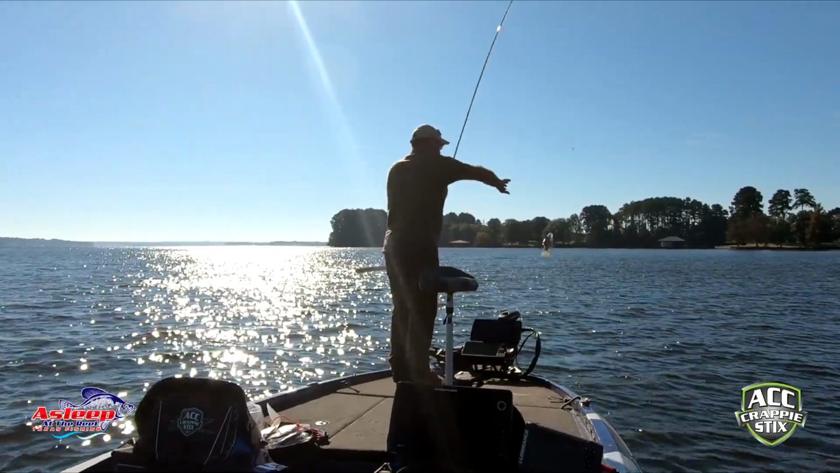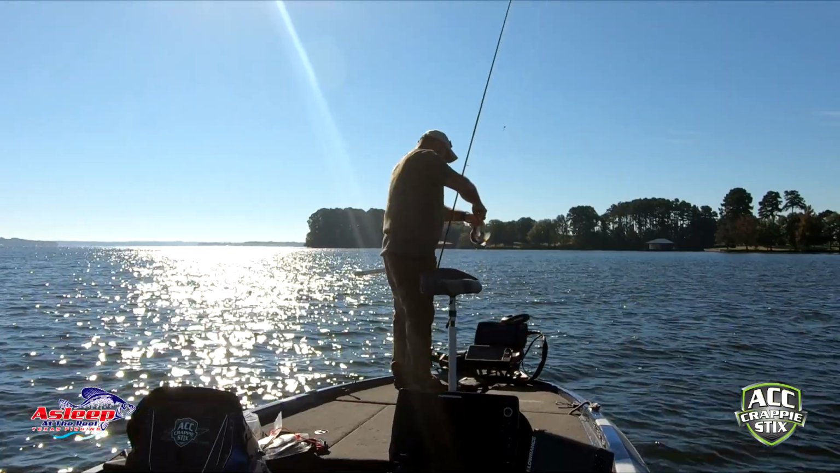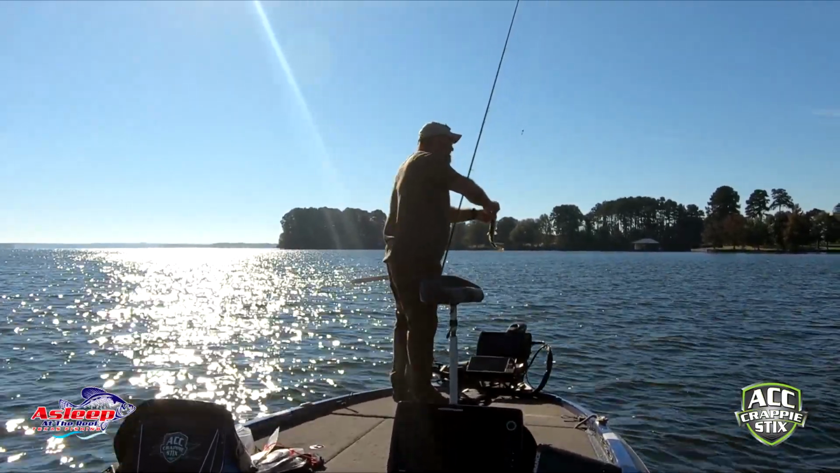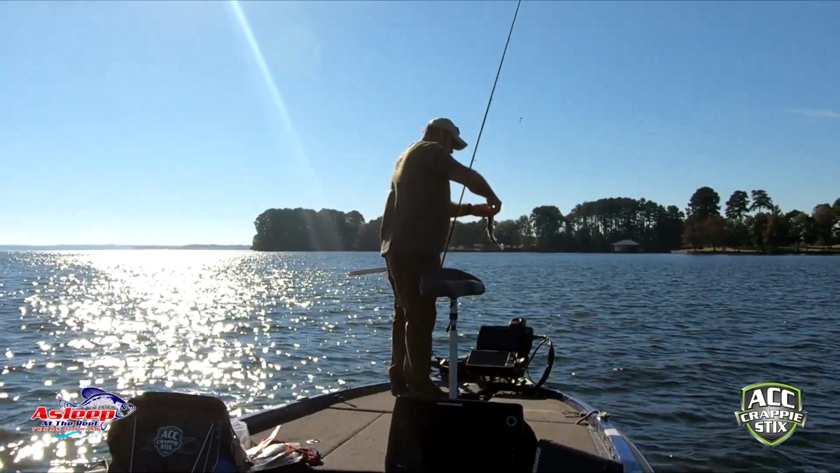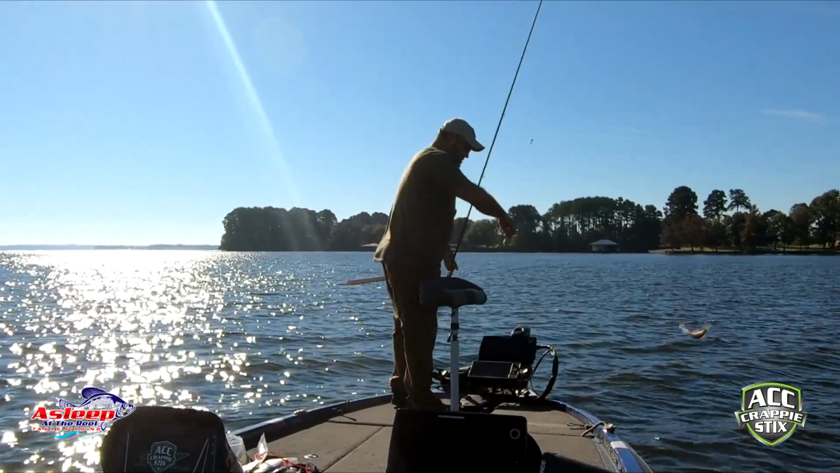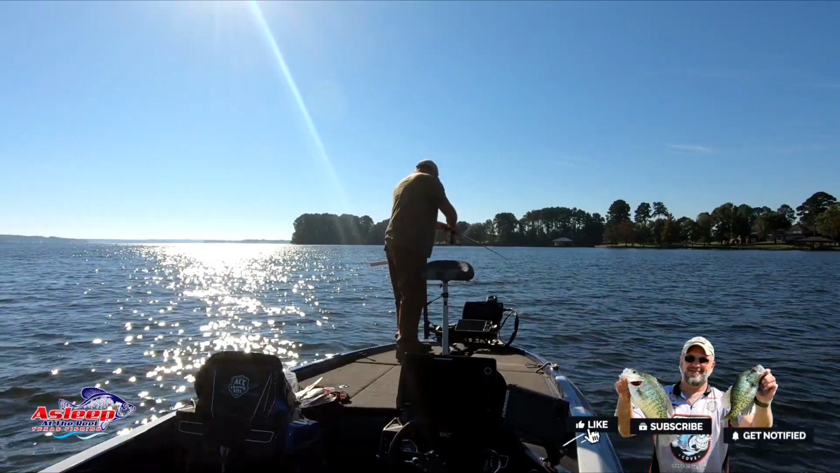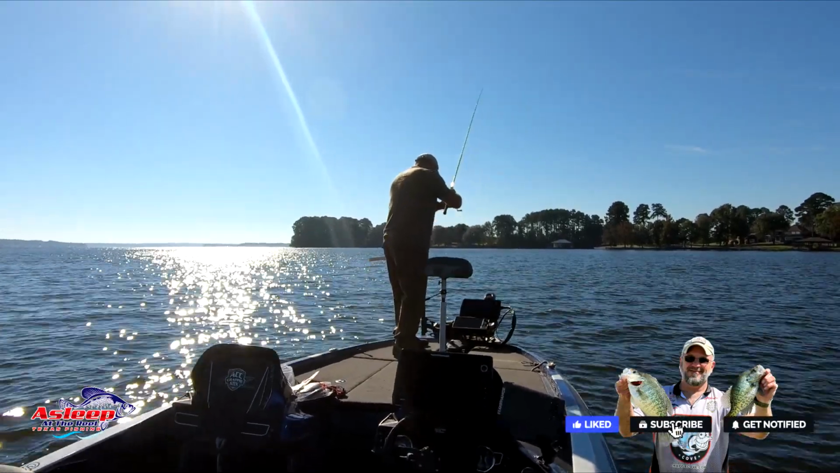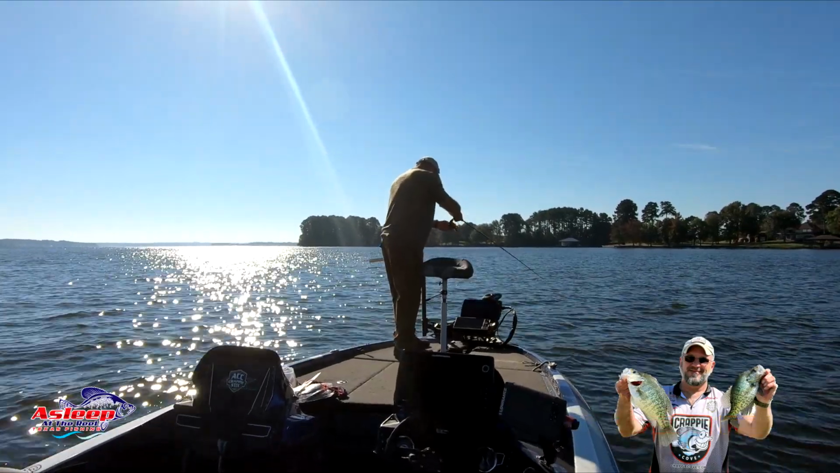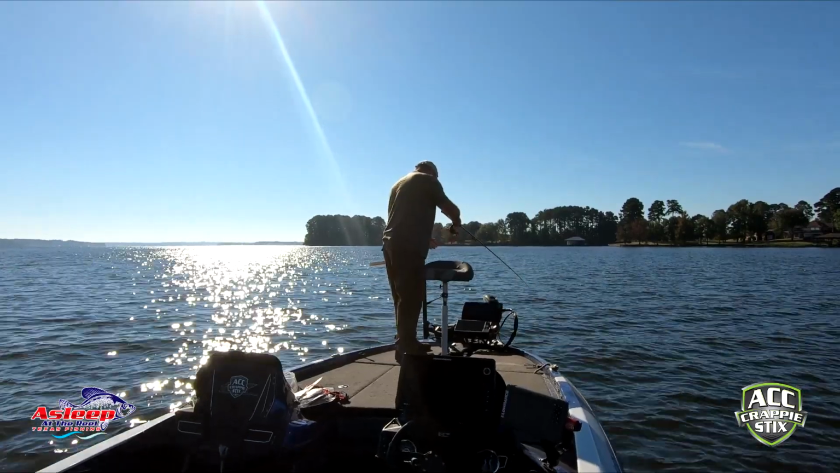Little bitty one. So guys, what's interesting here, I've not had a lot of success with, oh, it's too far, hold on, let me look back over here, with catching fish in a big school like this for a while.